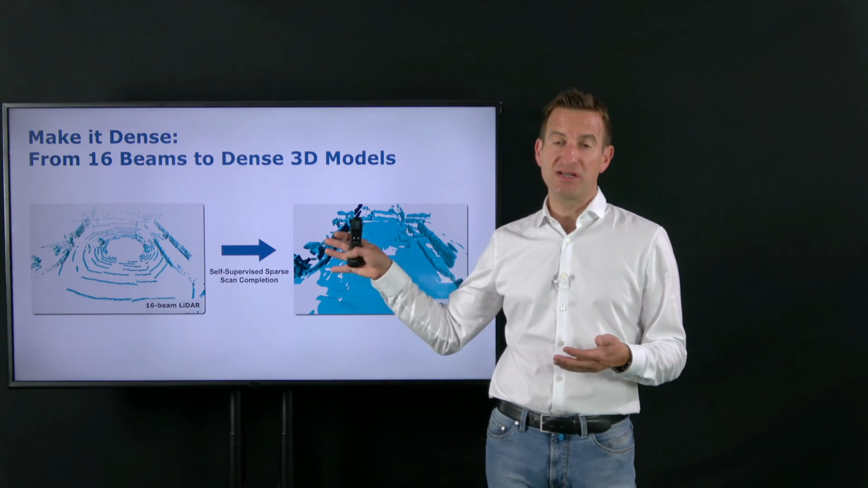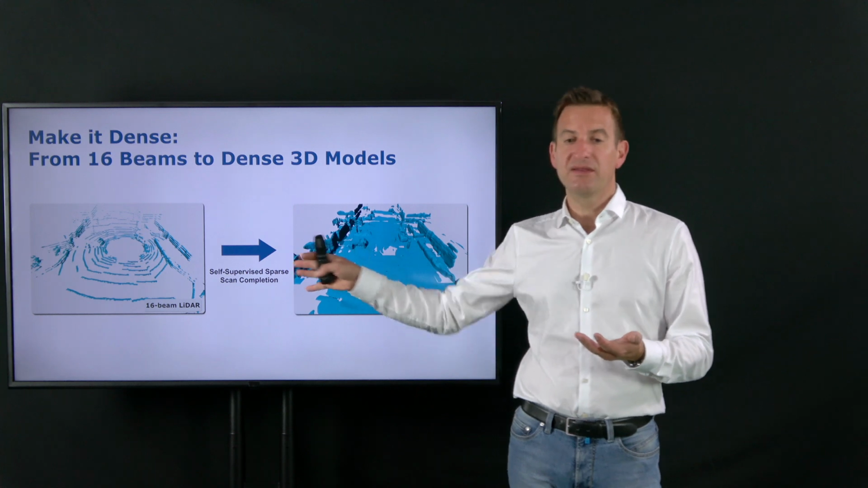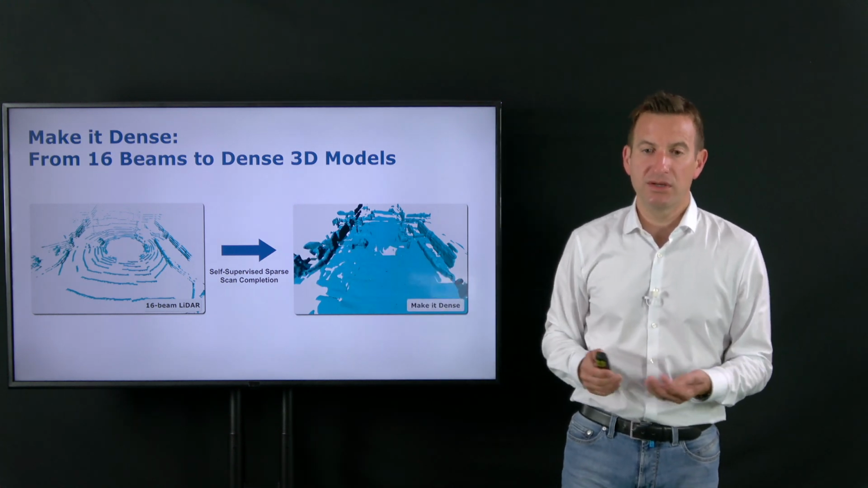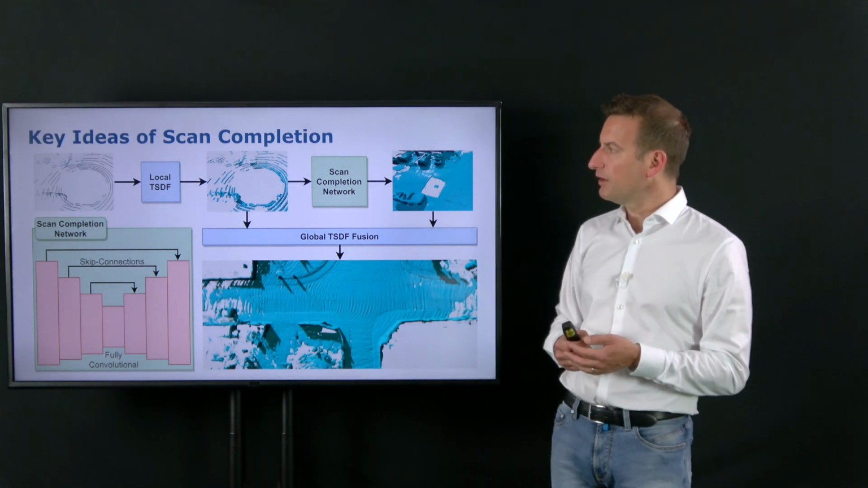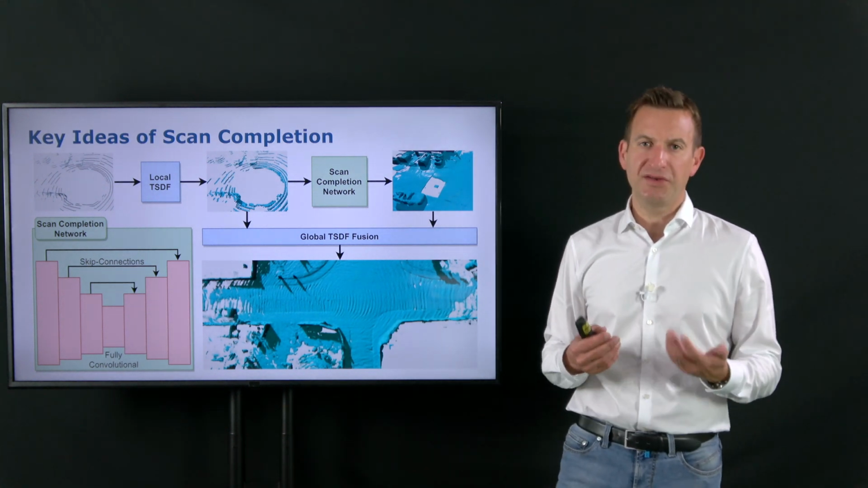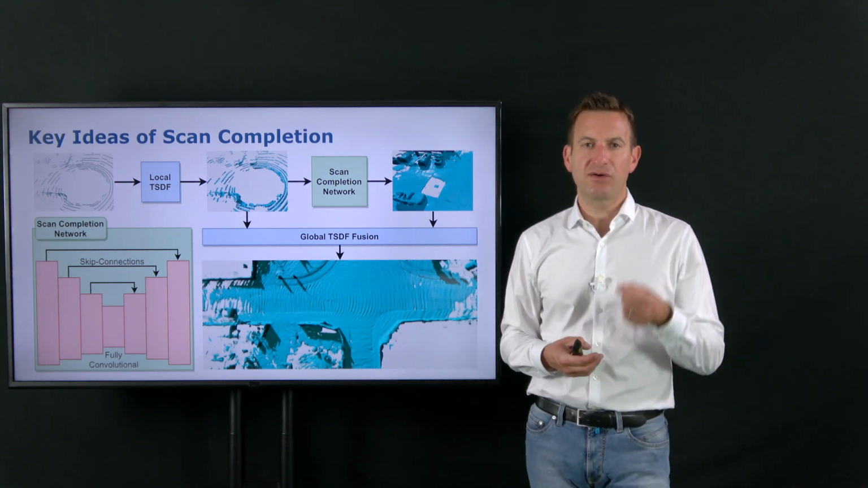This gives us denser points of the world, which I can directly use for an automatic training approach. The approach proposed by Ignacio builds a local TSDF representation from the point cloud and then densifies this TSDF representation.